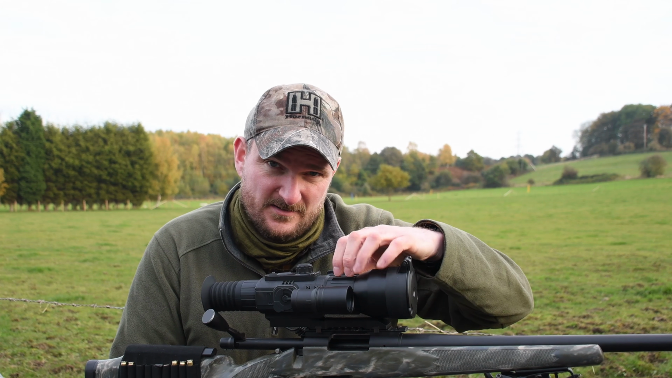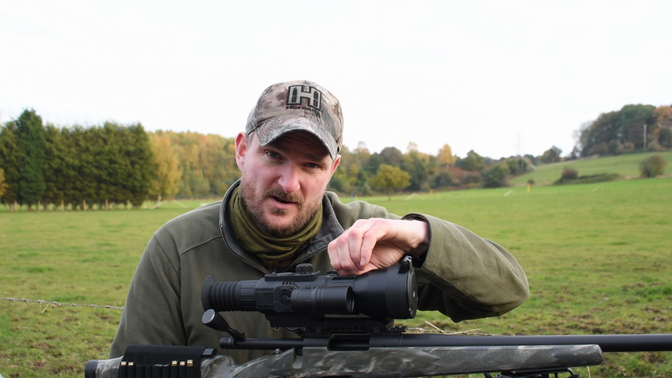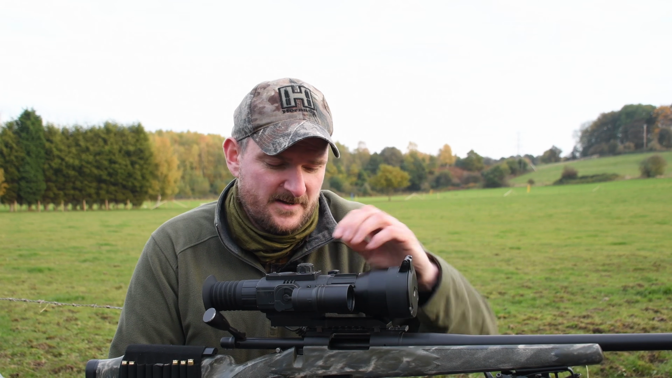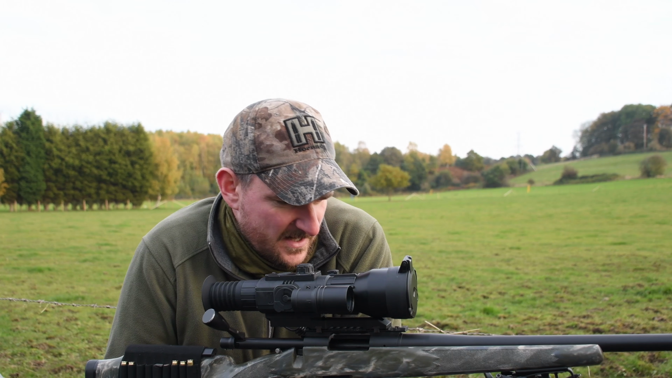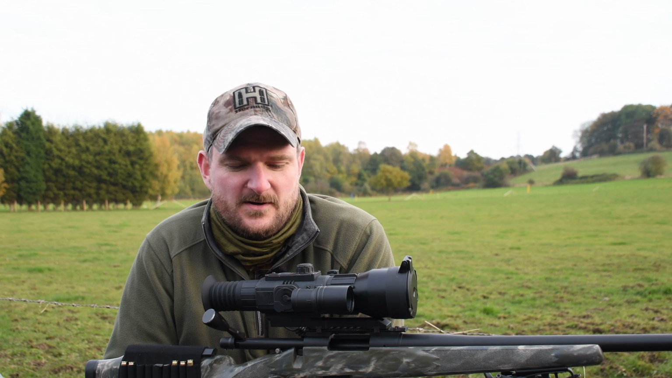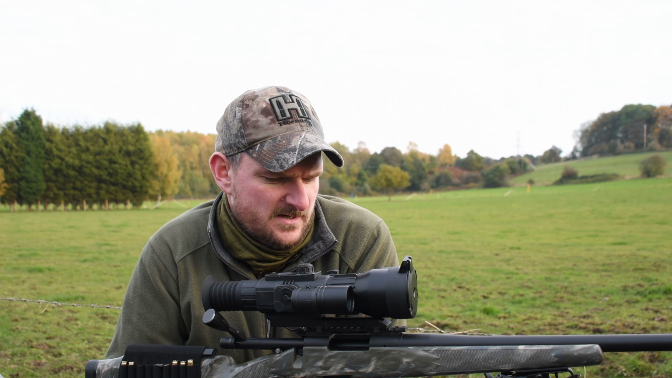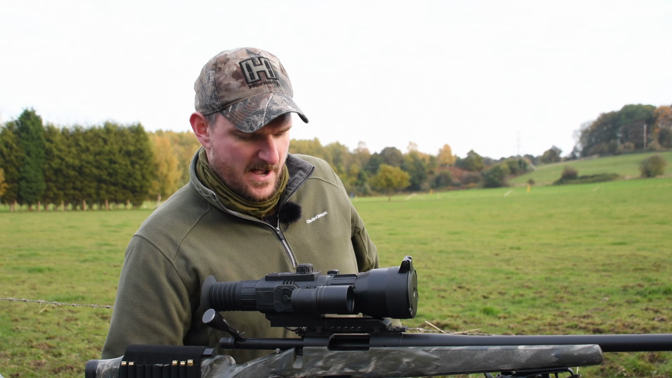Focusing with things like this little dial on top is far easier because you've got nice webs and it's literally fingertip light. I do like the new adjuster, and you've got an IPX4 waterproof rating, which is a military standard, blah blah blah.